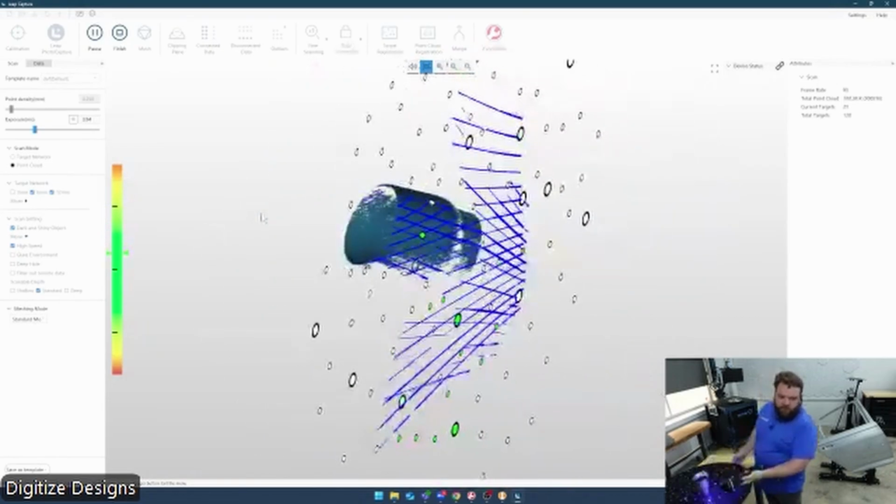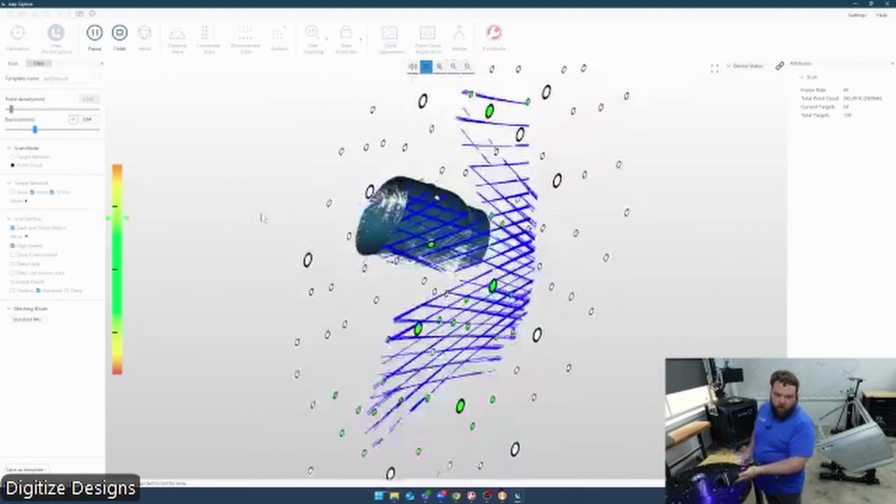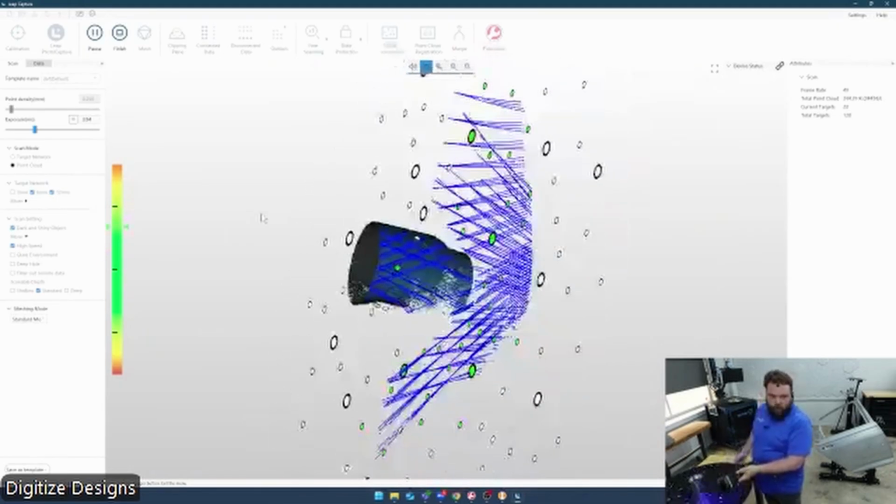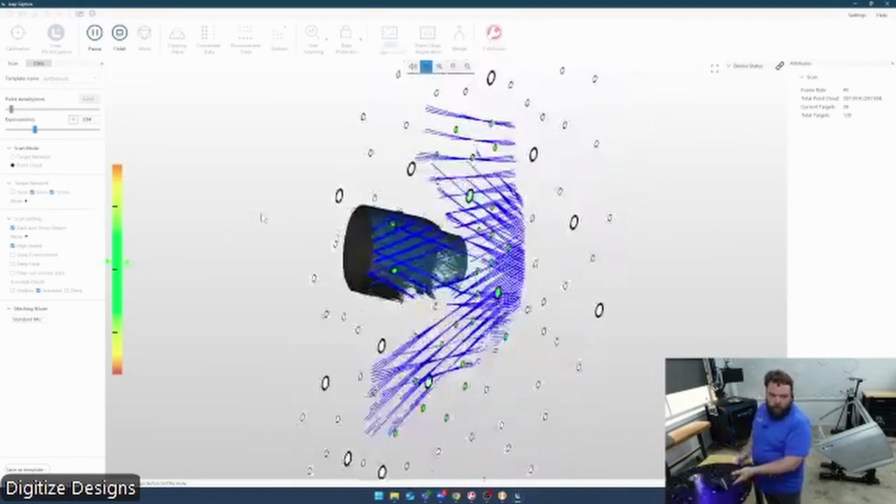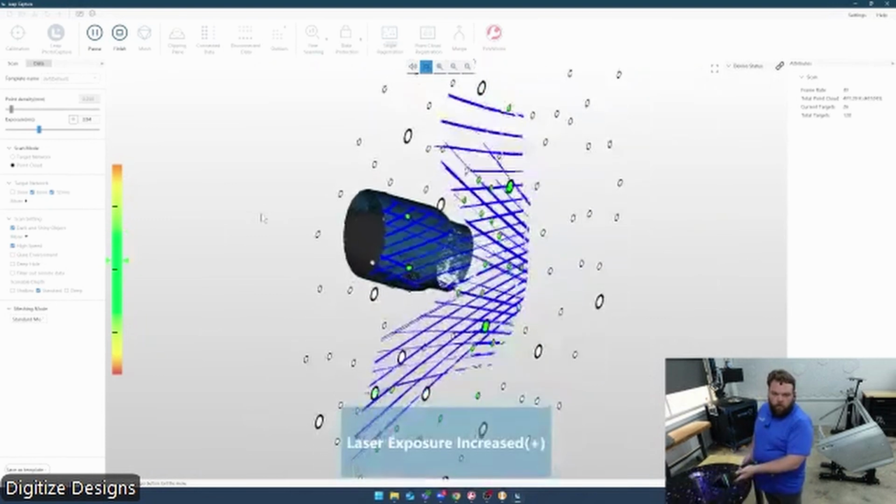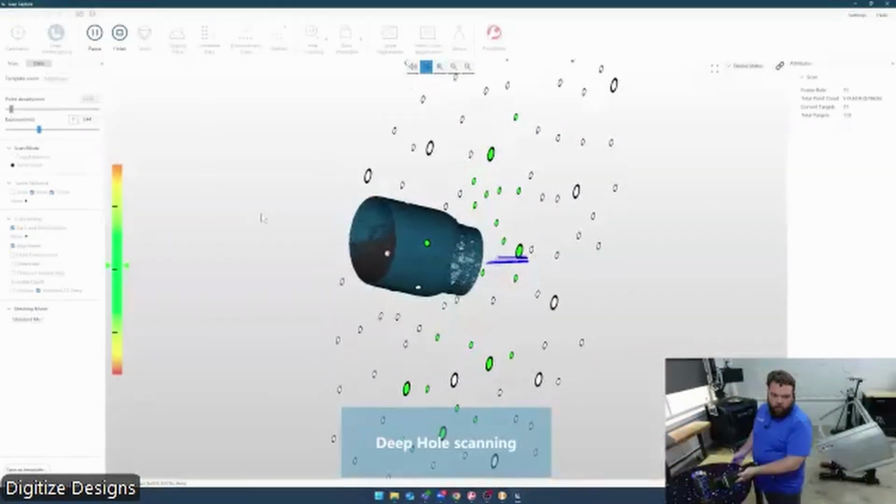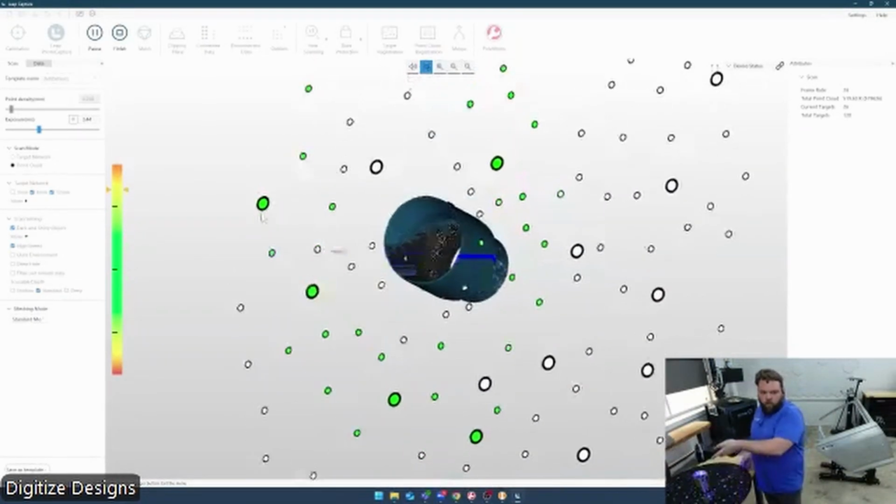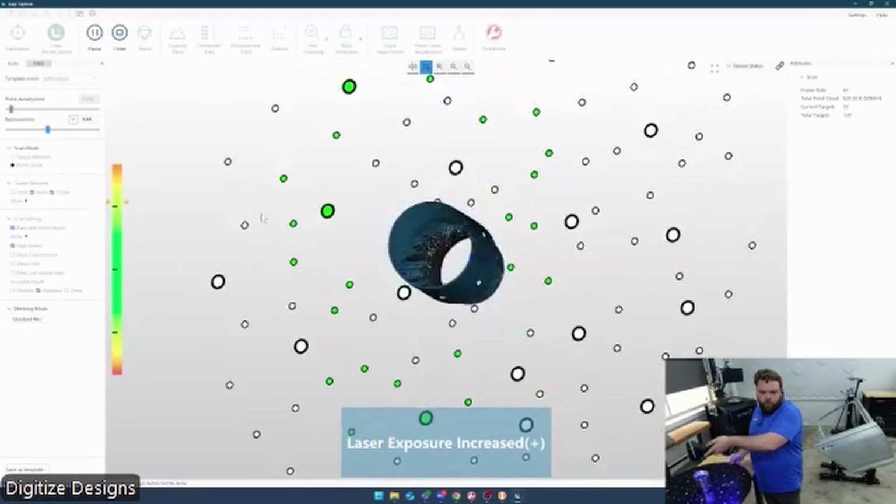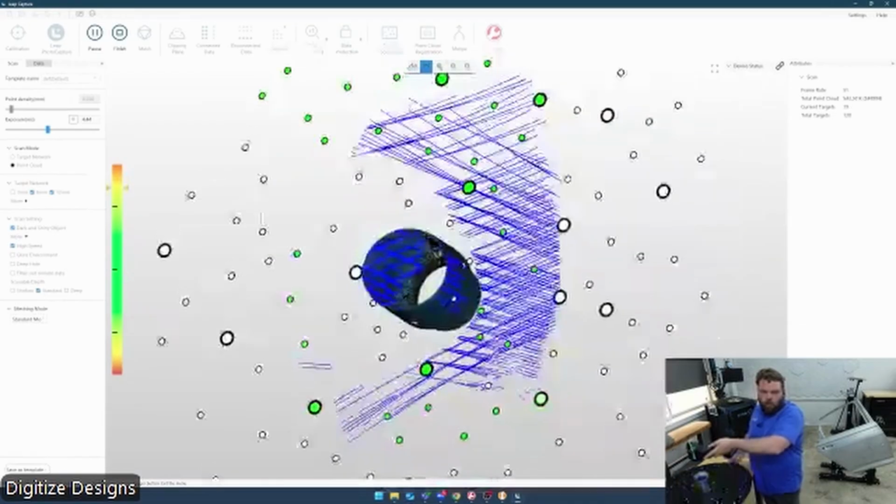You notice I've got to get a little bit more perpendicular to the surface before it starts picking up. That's typical of a harder to scan surface, so it might take just a little bit longer, but it'll still come in without applying anything to it. I can even go to a single laser. That'll help me get all the way down inside of here. Start with the crosses and see how deep we can get.